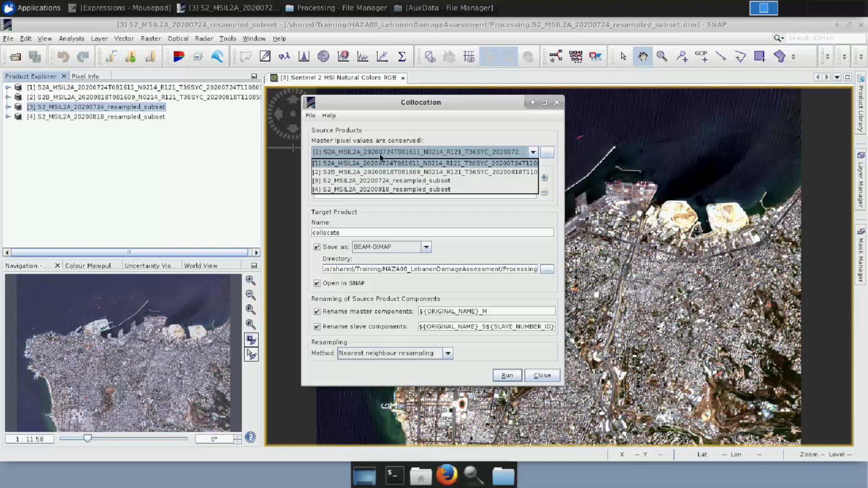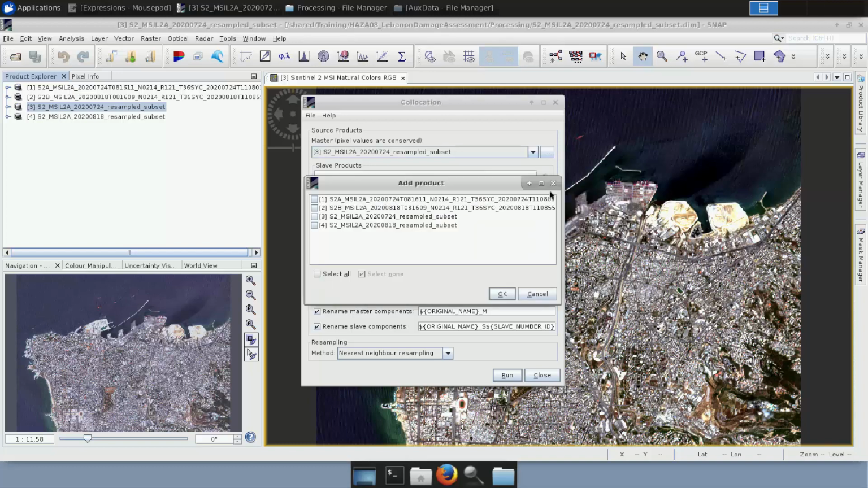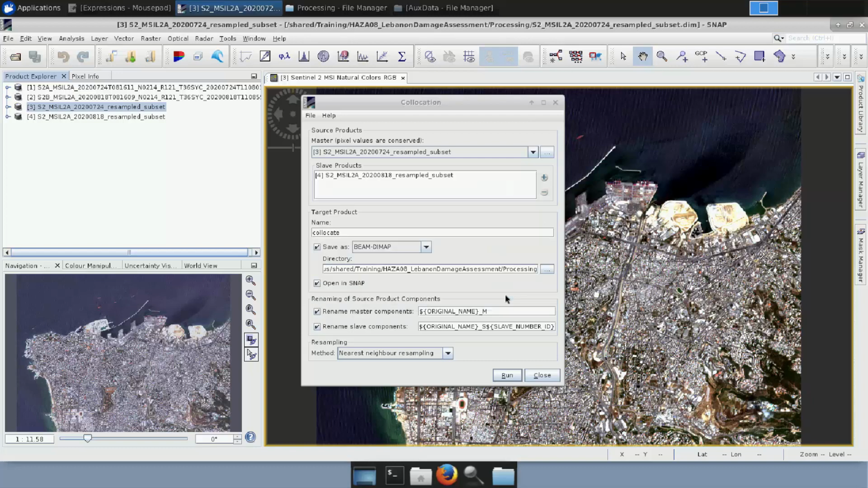We select as the master product the first one, which is the subset of the image before the event. And we will add the slave products by going here, Add Products, and we will select the subset of the second product, which is after the event. We need to click here and we click OK.